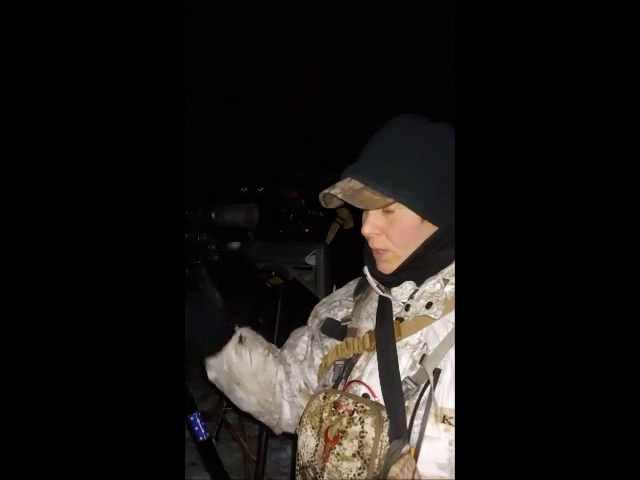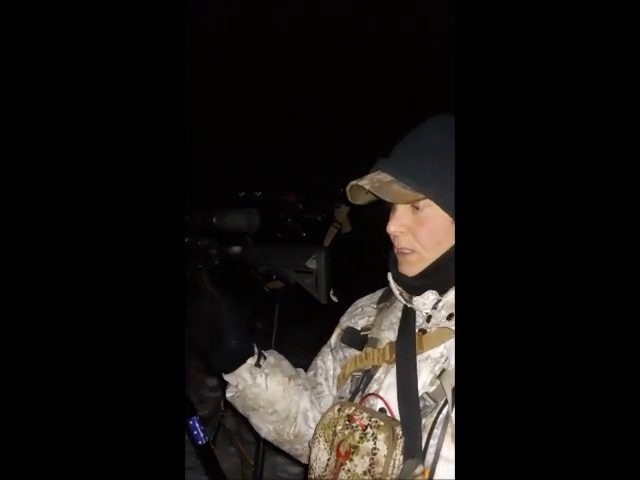And there's 3 coyotes standing. He had done like 2 howls. We're not really sure if they were coming into the call, or if they just happened to come out while we were focusing almost straight south, and they came out to the east. I'm like, Brian, right here. There's 3 of them, and we turn, and Brian took a couple steps to get up beside me. I had to move my gun. Everything we were set up, most of the time we shoot here, we shoot straight south.